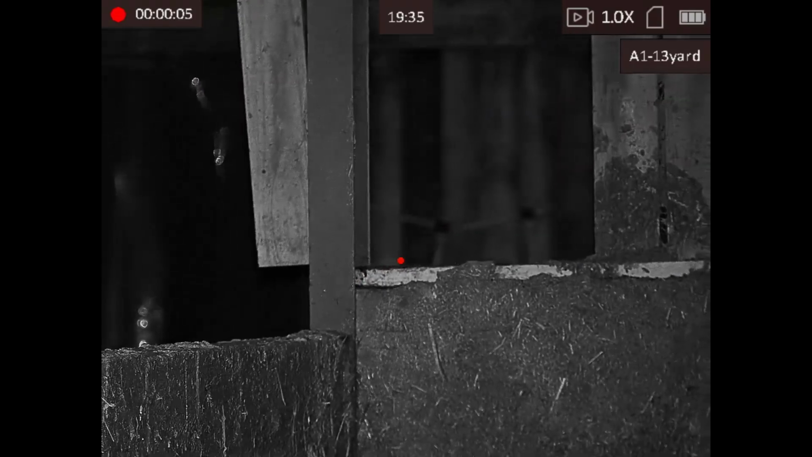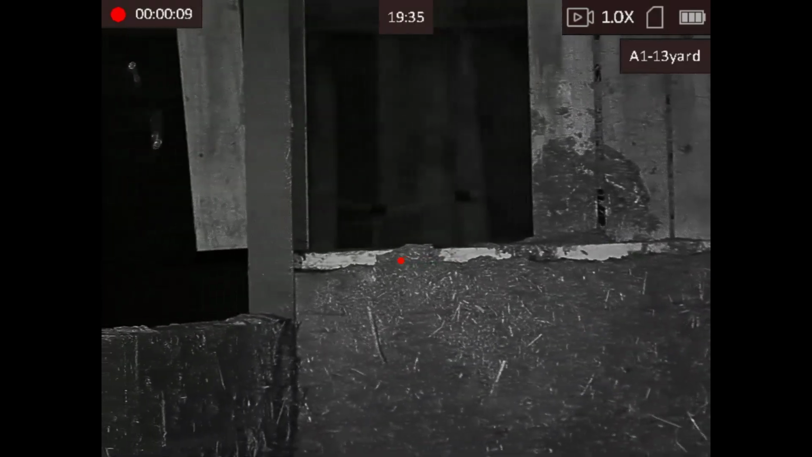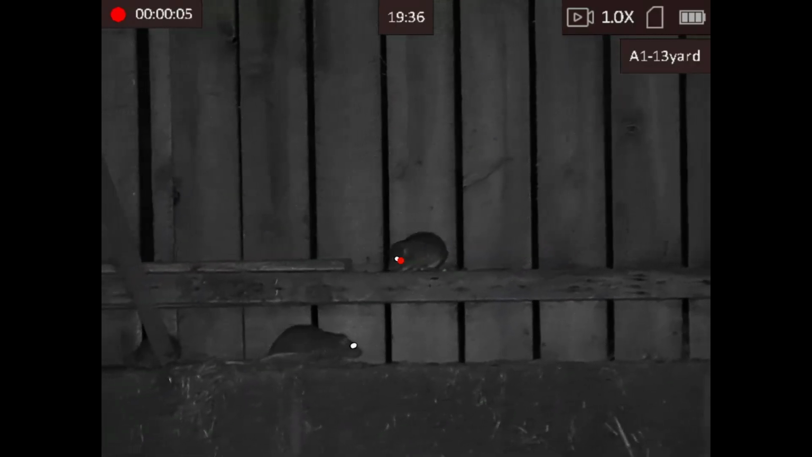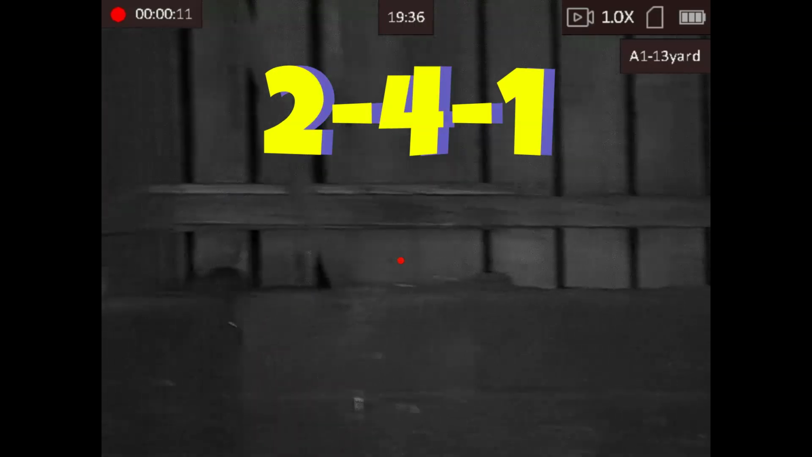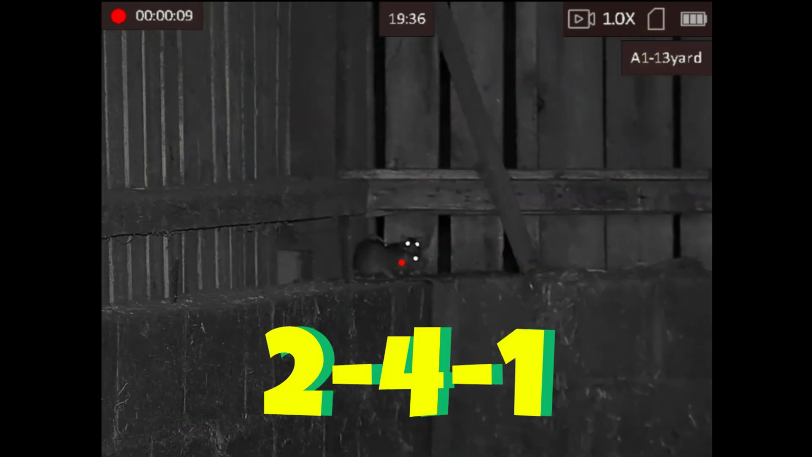Whoop, straight in the pocket. Whoa, whoa, whoa, whoa, whoa. Back up a bit. That's definitely a 2 for 1. It's the first time we've ever had one.